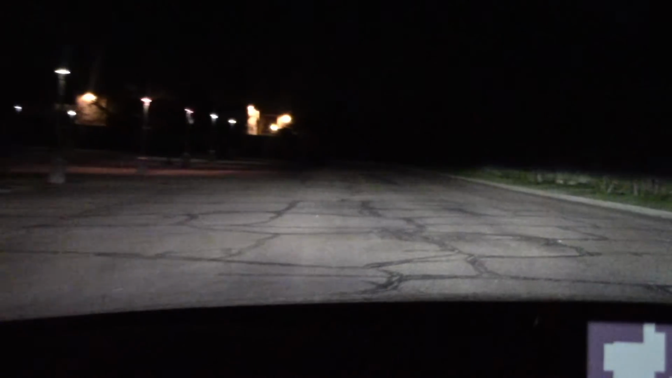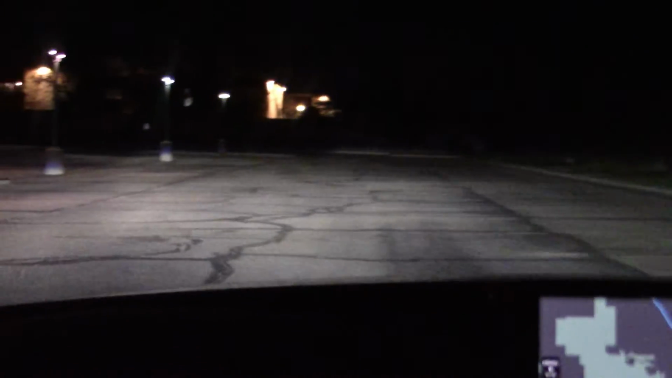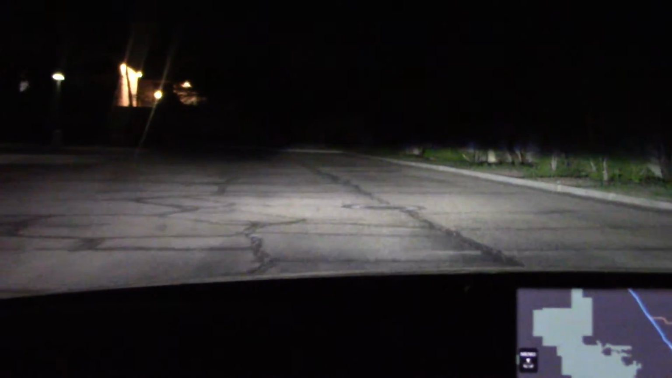Plus here we're getting a bonus. This particular car has active headlights. That means the headlights are turning the same direction as the steering wheel, as we can see, turning right, turning left. Works great when taking corners. But you have to turn this feature on inside the infotainment screen. If you don't, it doesn't come on.